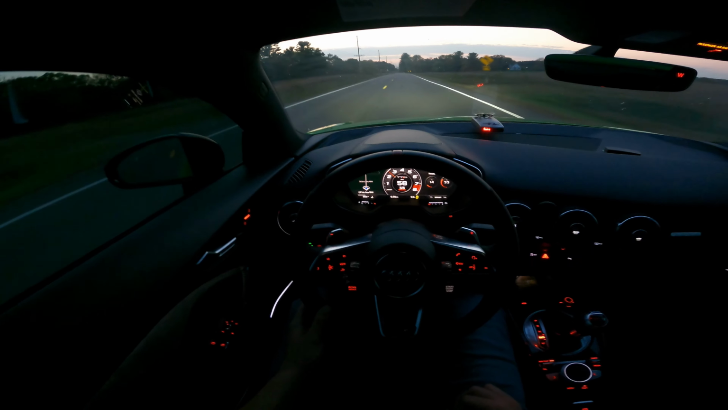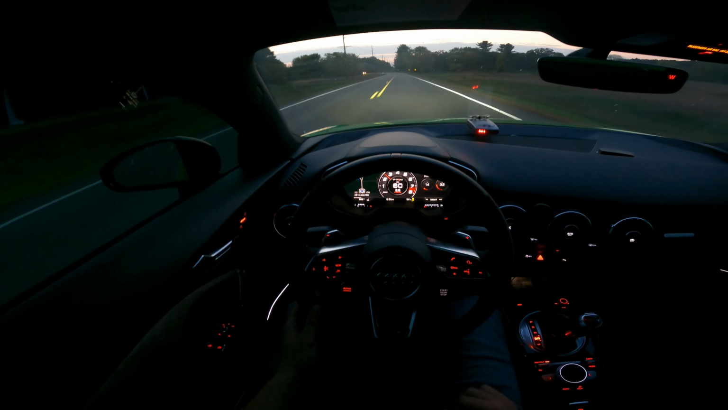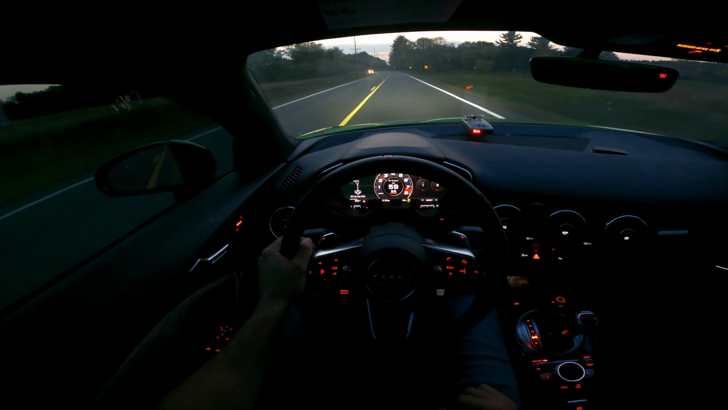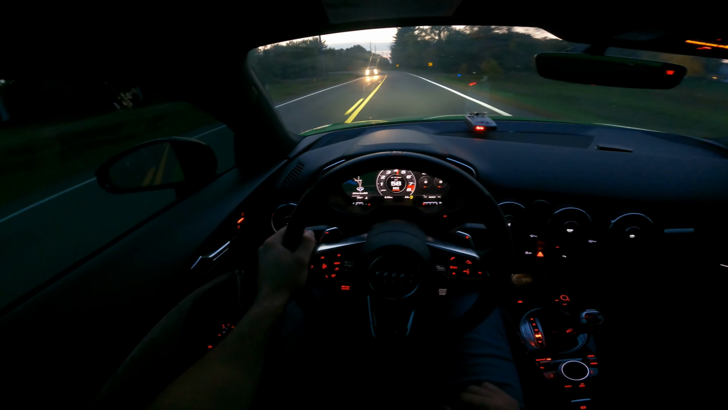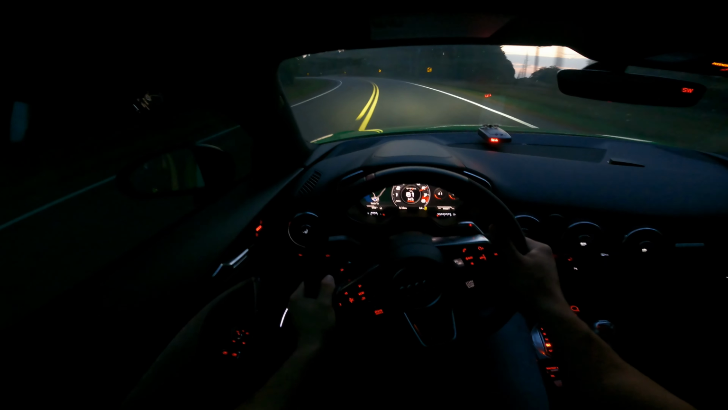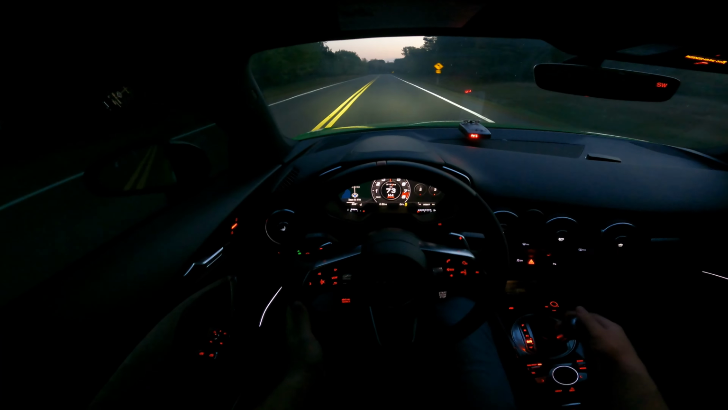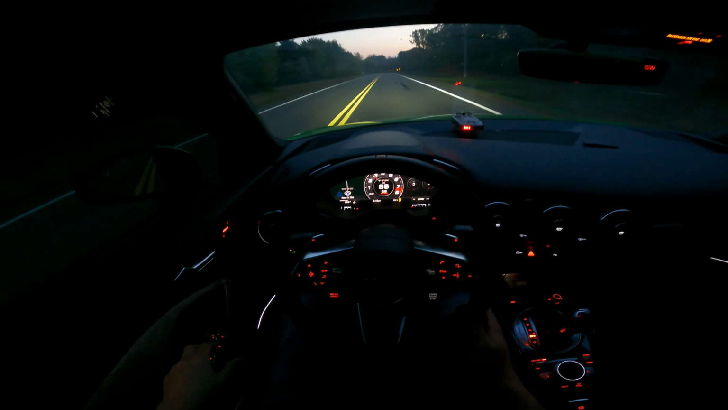As you can see, it's a stock exhaust, so it's not super loud. I'll drop it a little bit here. This car is a beast around the corners though. I could really rip it. I'm not trying to get too crazy because we're obviously not on the track.